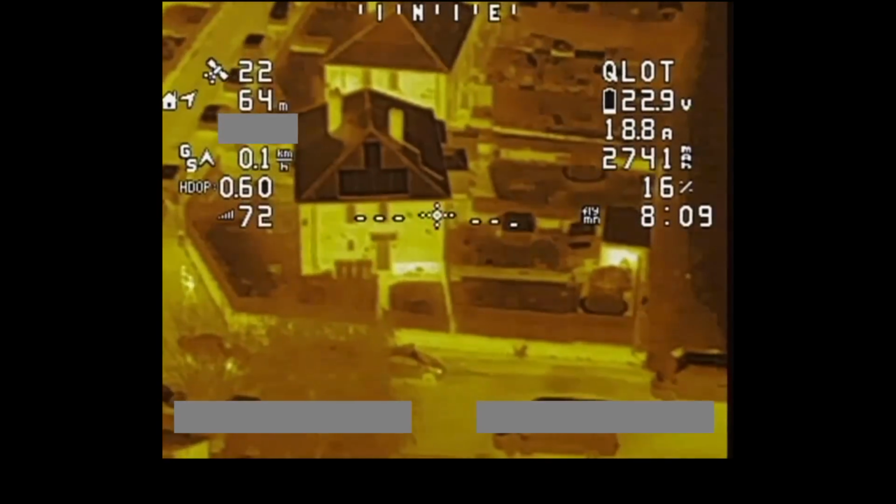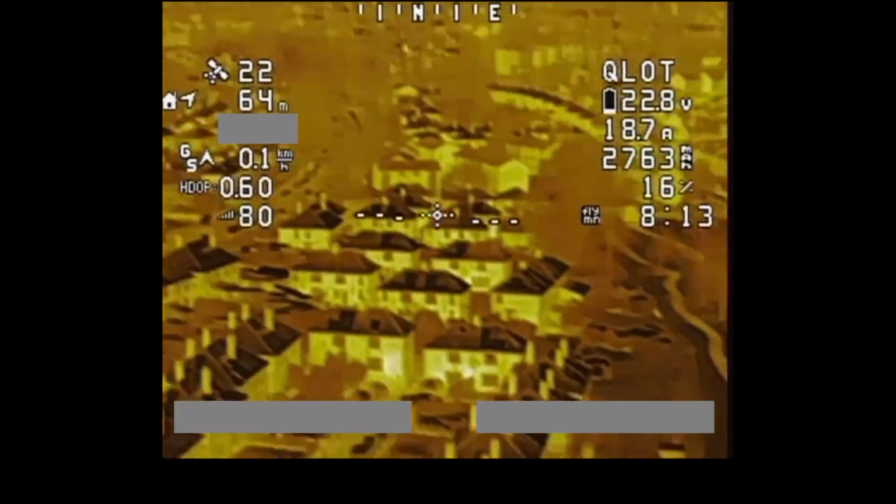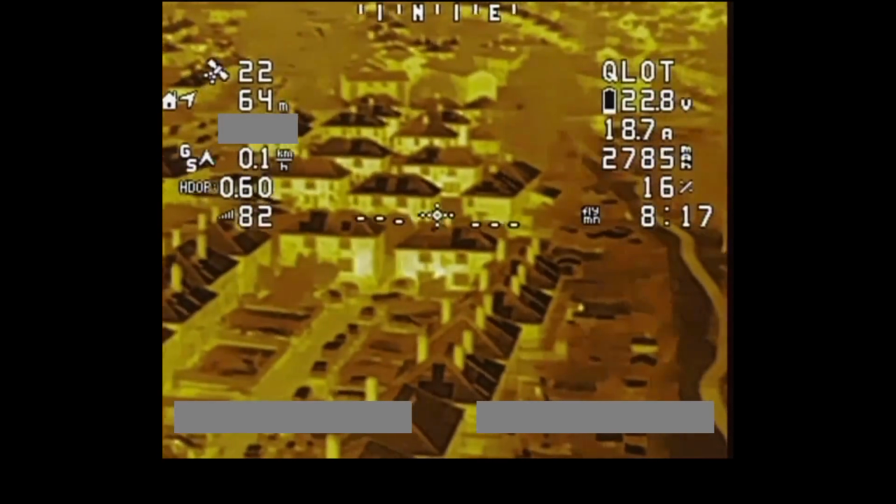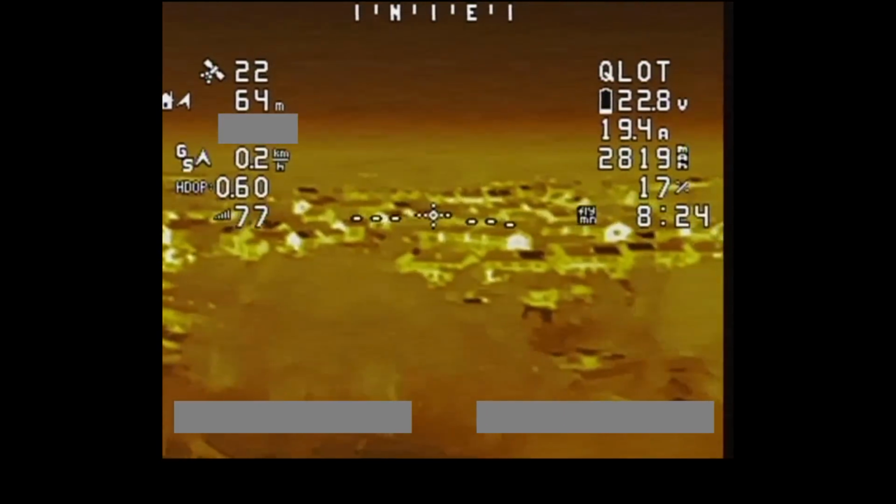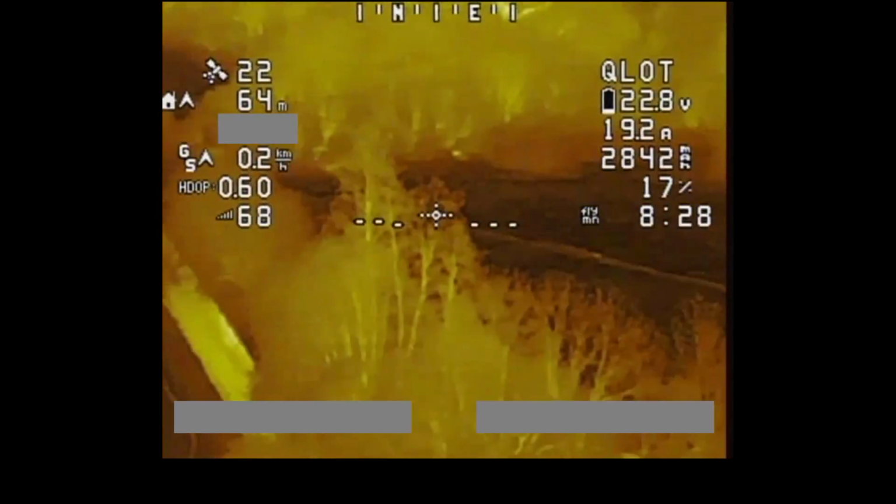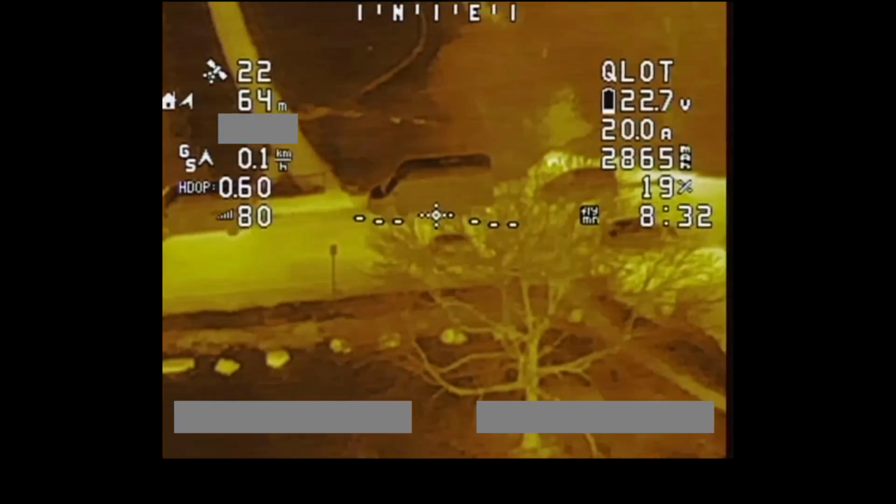Let's try another one. There's the brown one. So the brown one's weird. I can easily make out what I'm looking at with this mode. I can clearly make out the houses, the windows, chimneys. Quite good resolution on detail in this mode. Oh yeah, there's a couple of buildings there that are clearly very hot for some reason in the far distance. And yeah, looking at the cars there.